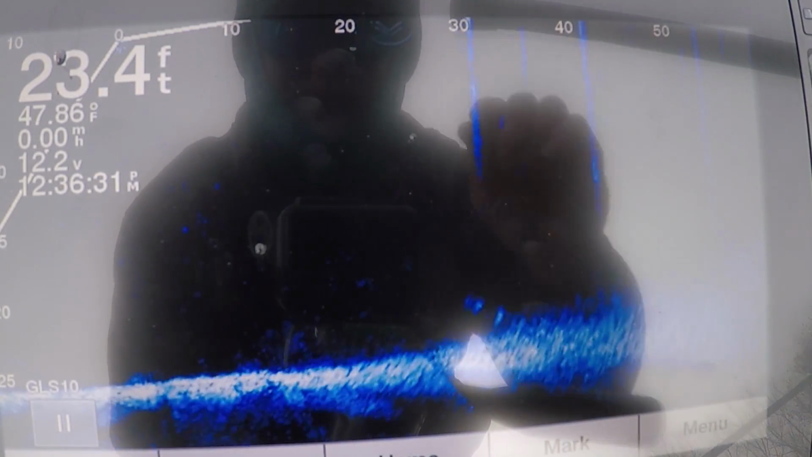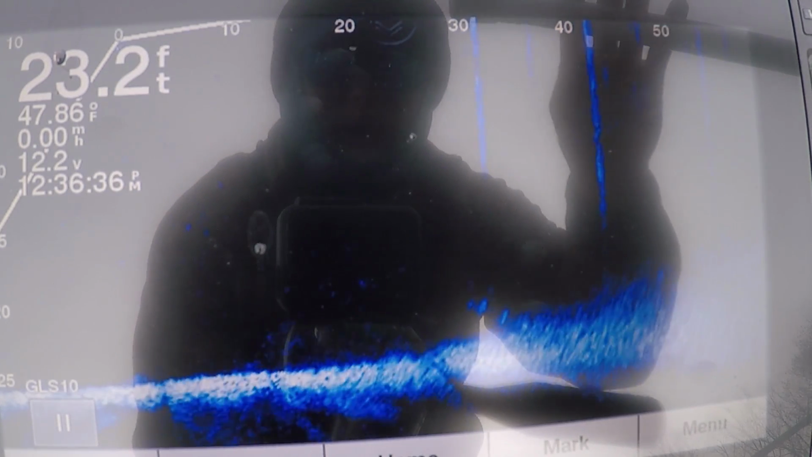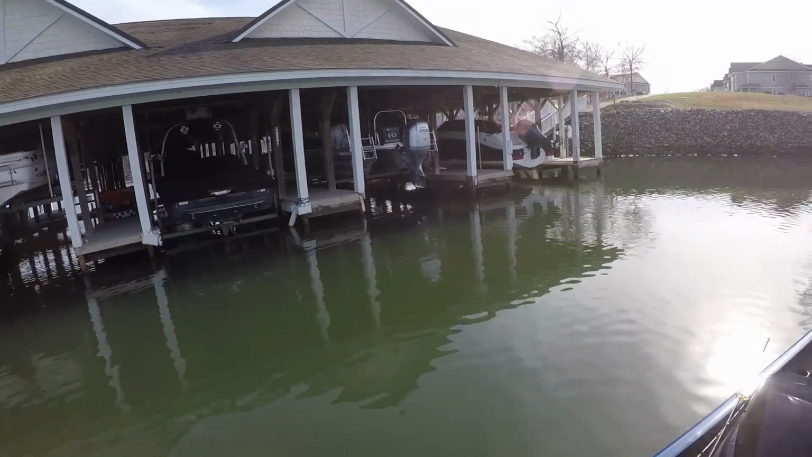Alright guys, see it right there? Y'all can see it when I'm moving the scope over. There's like a couple of bass right at the bottom of that post. That's the kind of thing I'm looking for as I'm running these docks.